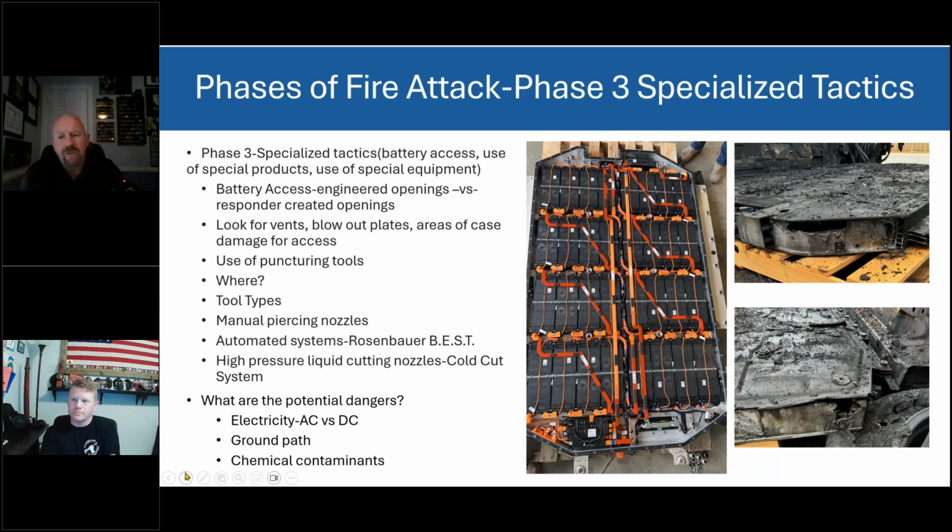Well, since you mentioned it, Webb, you say specialized tactics, would you also advocate that this phase of fire attack would be more for highly trained individuals, not someone just figuring it out, correct? Correct. The amount of due diligence it took to figure out where we wanted to set this battery on fire was hours and hours and hours of research, looking at videos and manuals to figure out where things are, pictures of the inside, figuring out where the location was in the vehicle, just to pick the right spot to create mechanical damage. Outside of that, now we're working on general areas for fire suppression and overhaul.